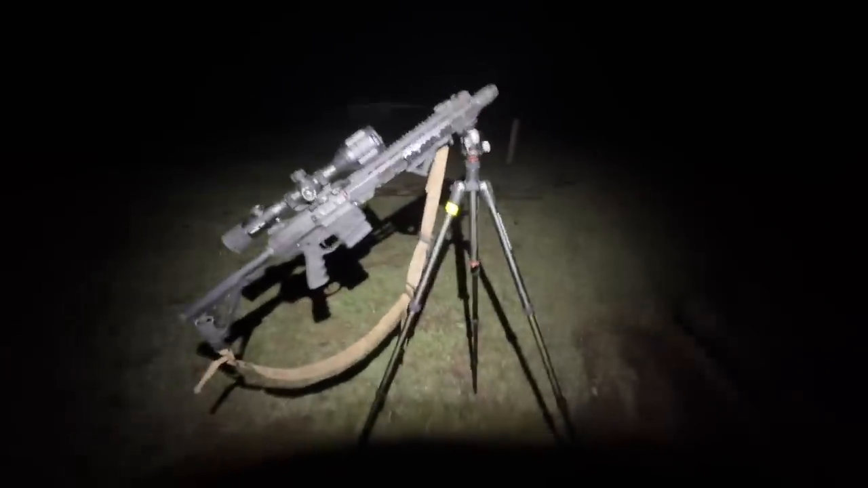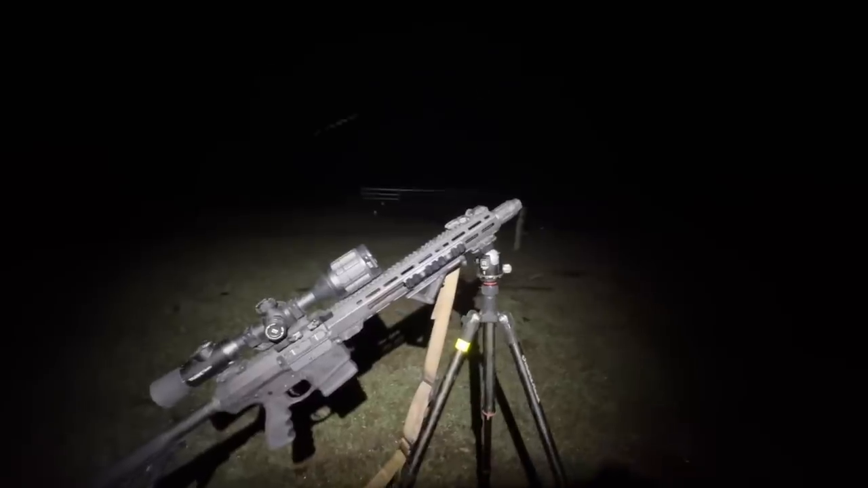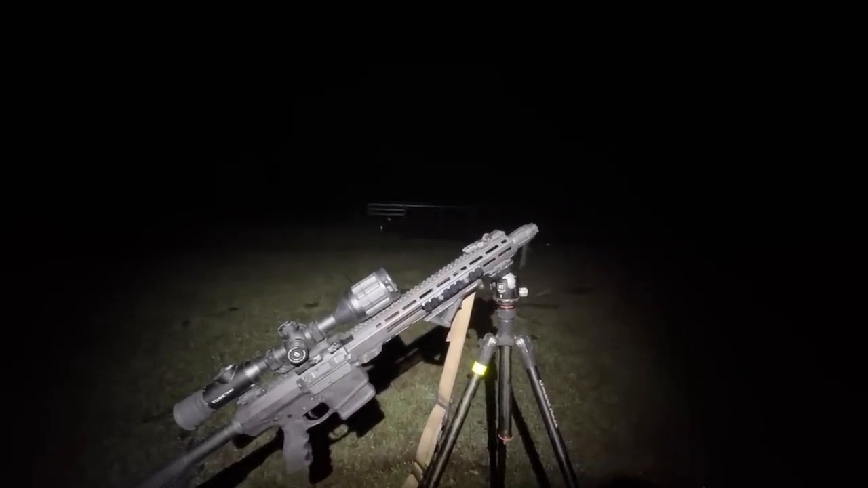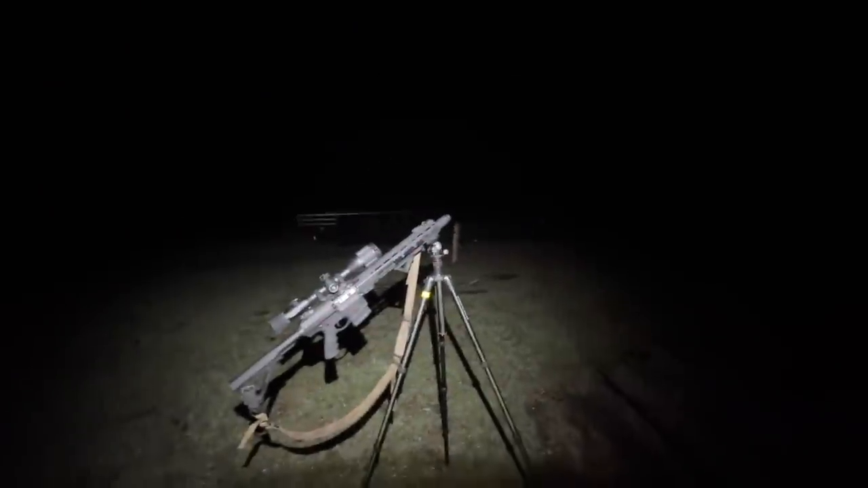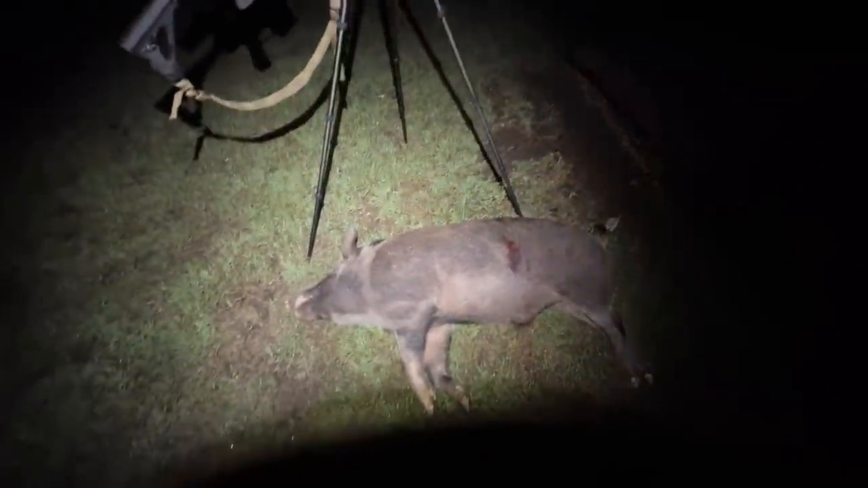So anyway, thanks Infiray for sending that out, and also got the SmartRes tripod. I've got it attached to the top just with an Arca Swiss plate on the bottom of my M-lock rail there, and to the ball head on the tripod. So anyway, it's 2 pigs down for the night. I did see a fox out here before, and there's another big boar at least that went over that way to the trees, over into the neighbour's place, so if there's any luck he might come back. But anyway, that's 2 pigs down.